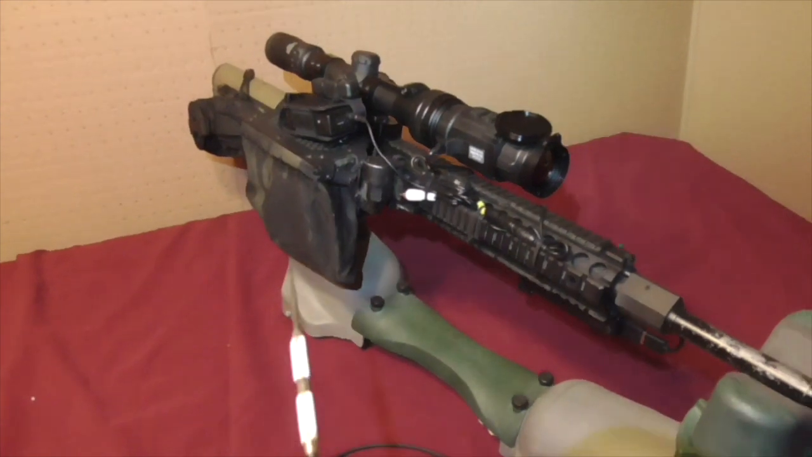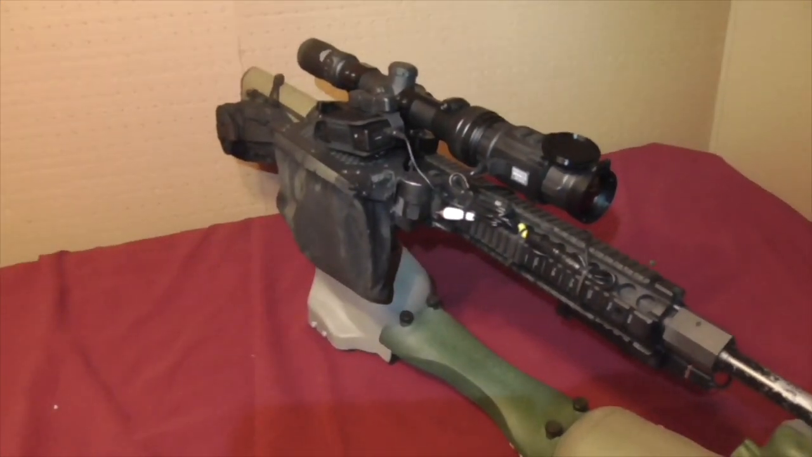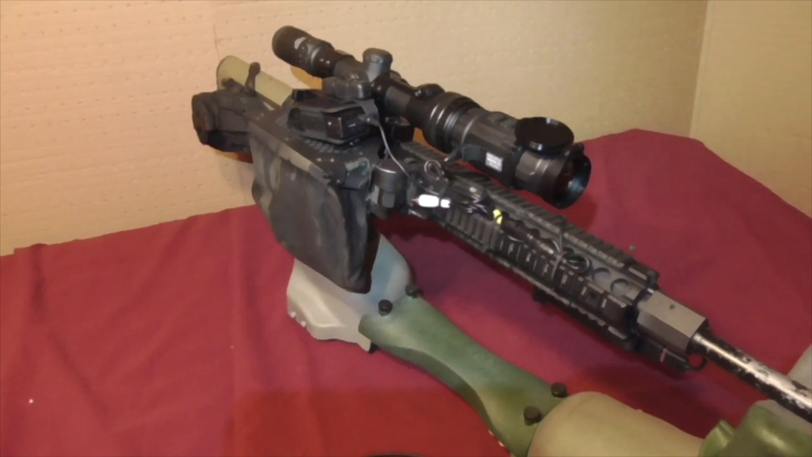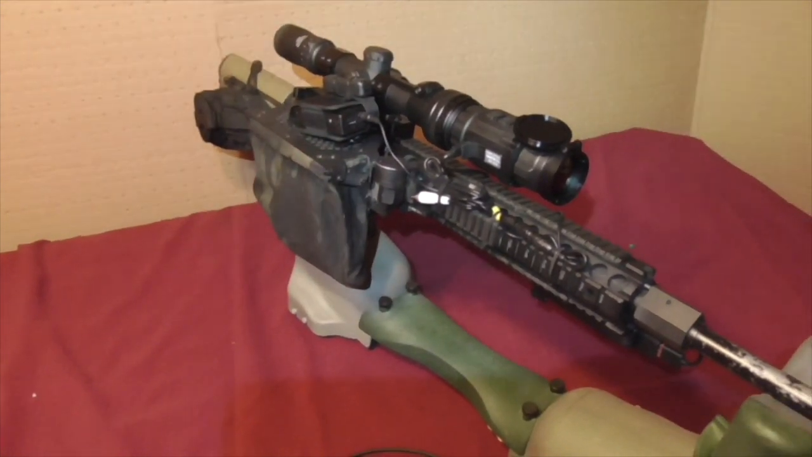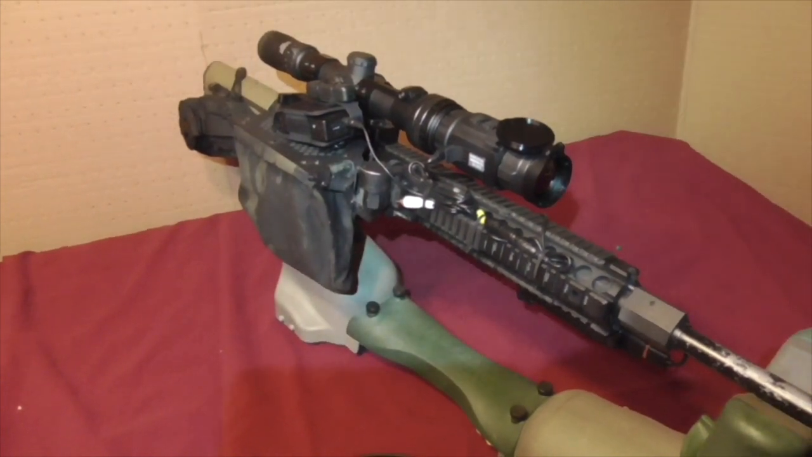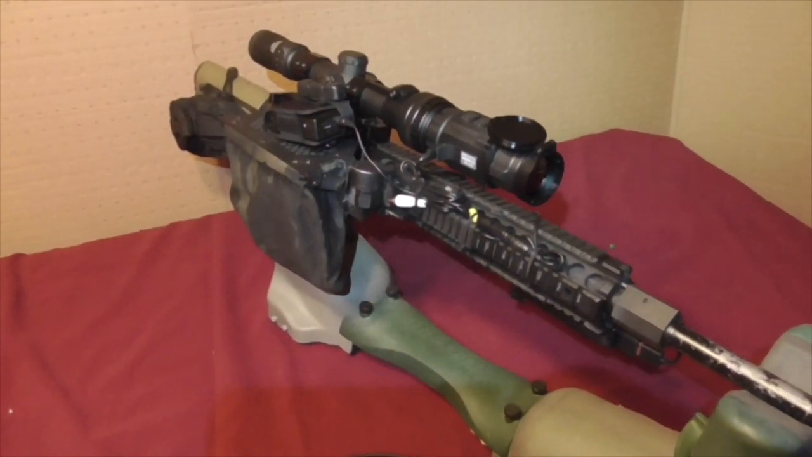So there will be no crosshairs to assist in recalling where your shot was placed or where you were aiming. It's simply a straight scanner style thermal image that you get.